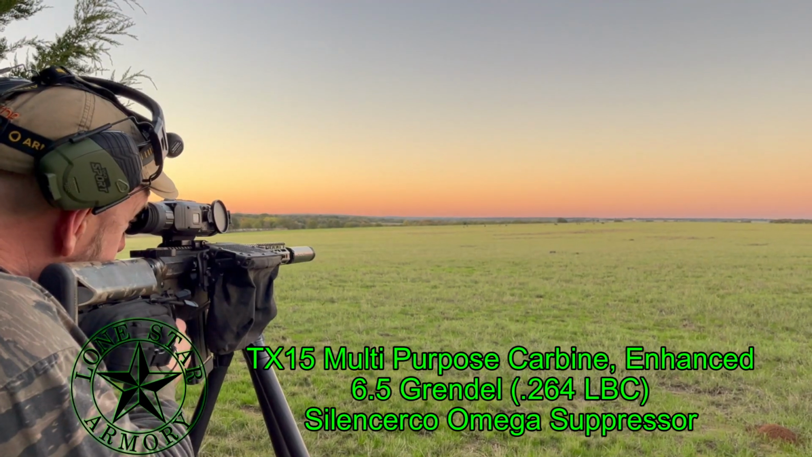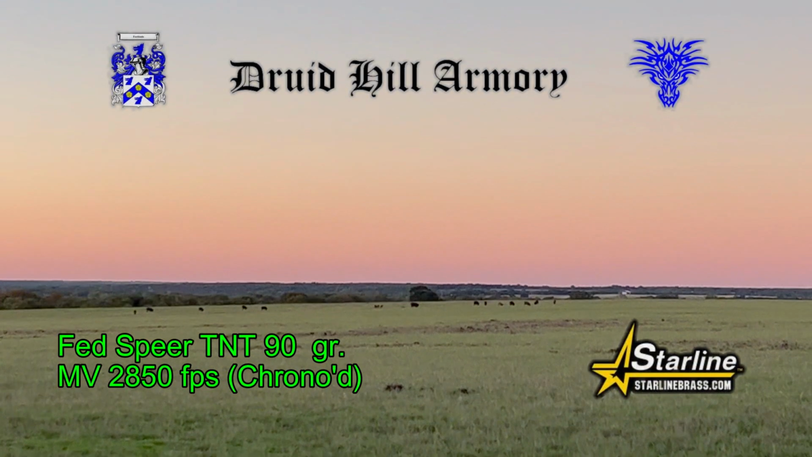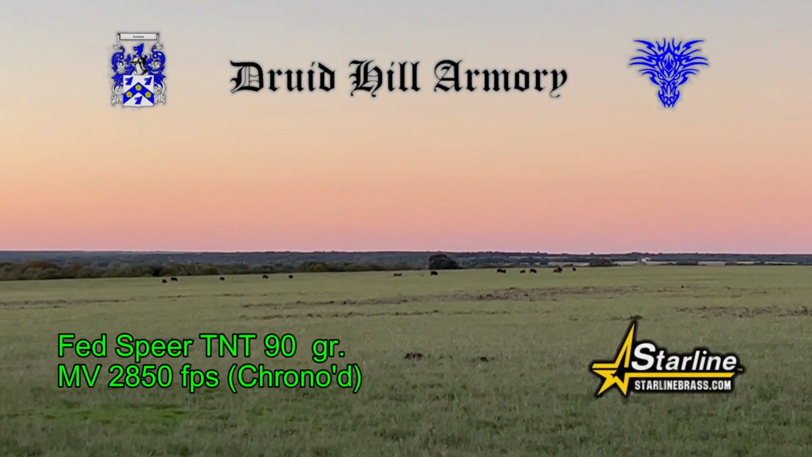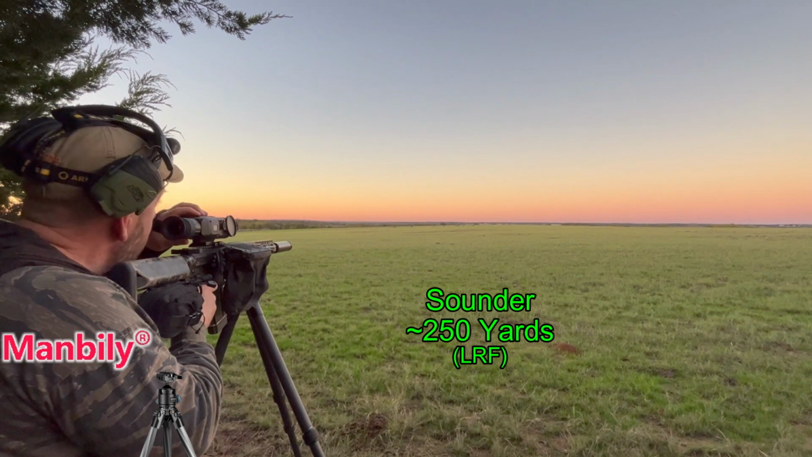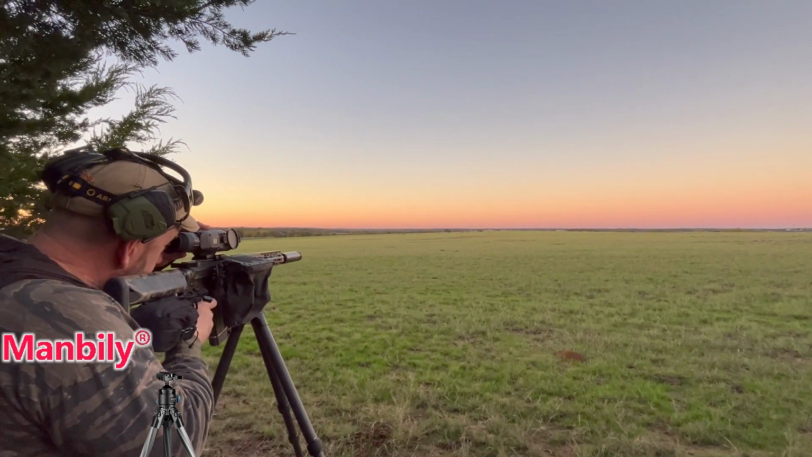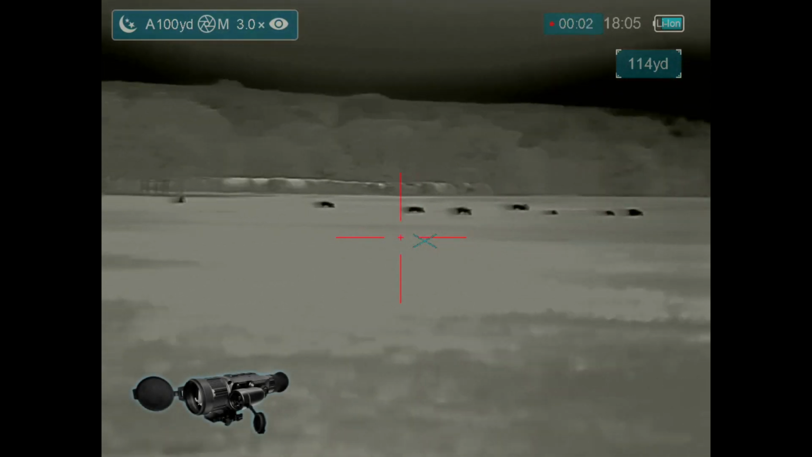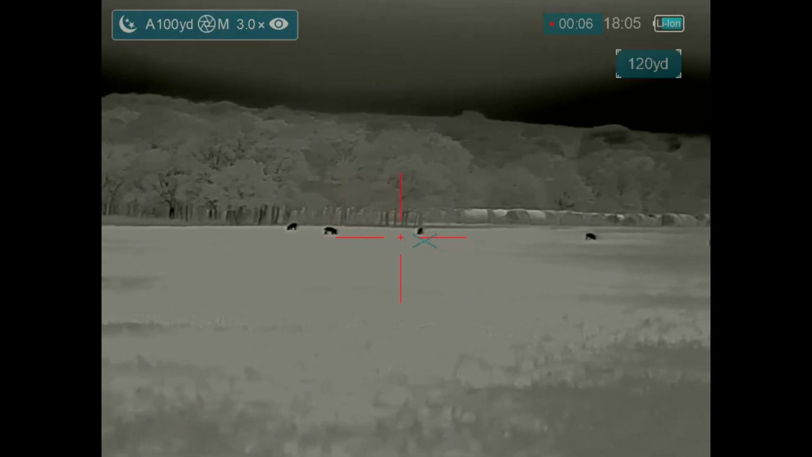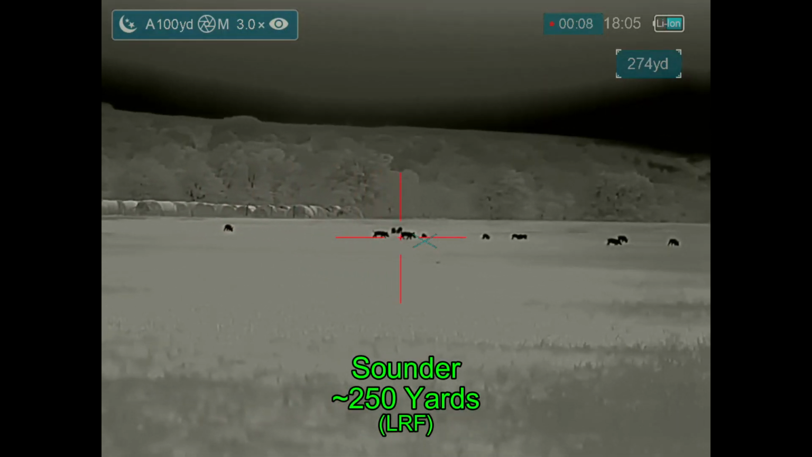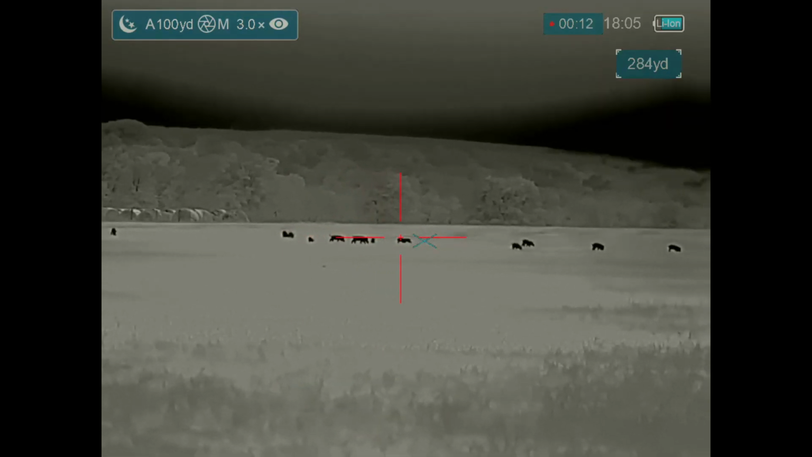And here I'm looking at the hogs. I'm on my TX15 multi-purpose carbine enhanced from Lone Star Armory, shooting Federal Spear TNT 90 green TNT bullets loaded by Grendel Armory in the Starline brass, and that sounder is out there at about 250 yards. And that's the view from my rifle. Going through just assessing the sounder.